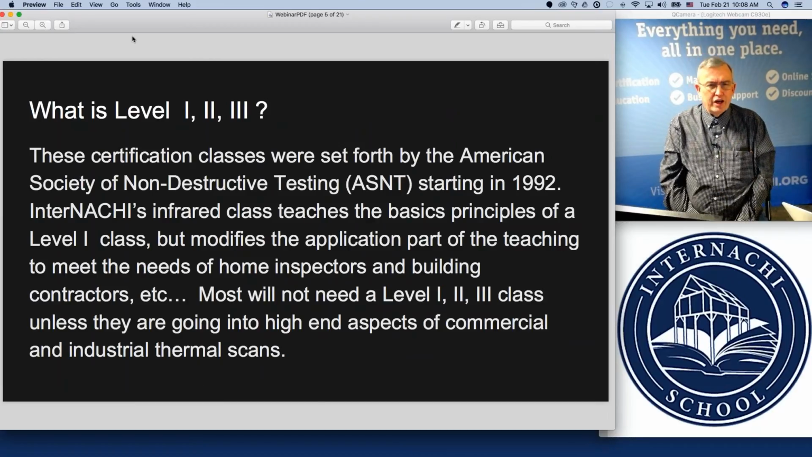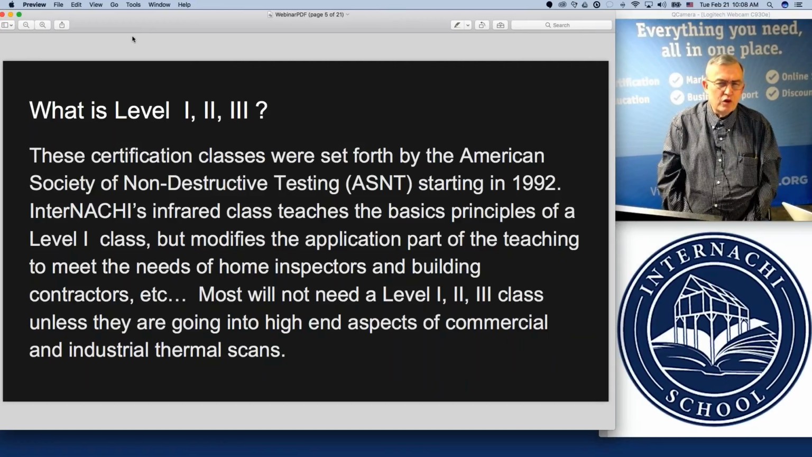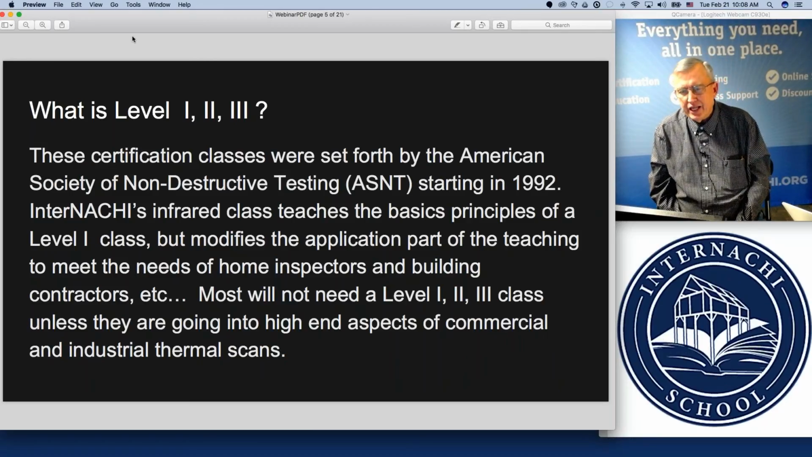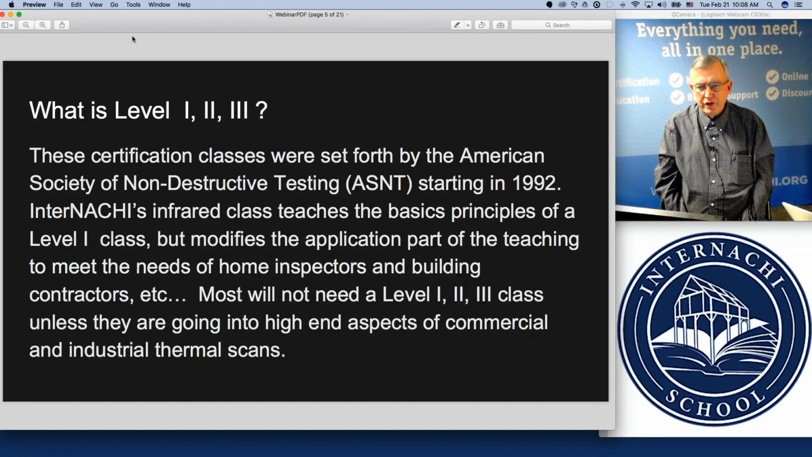The question often comes up, what are the classes that are called level one, level two, and level three? To make this a real brief history lesson, the terminologies came from around 1992 in the ASNT, which is the American Society of Non-Destructive Testing, set forth the outlines and conditions for different classes in thermography. And these different levels and teachings of thermography were given a title of level one, level two, and level three.